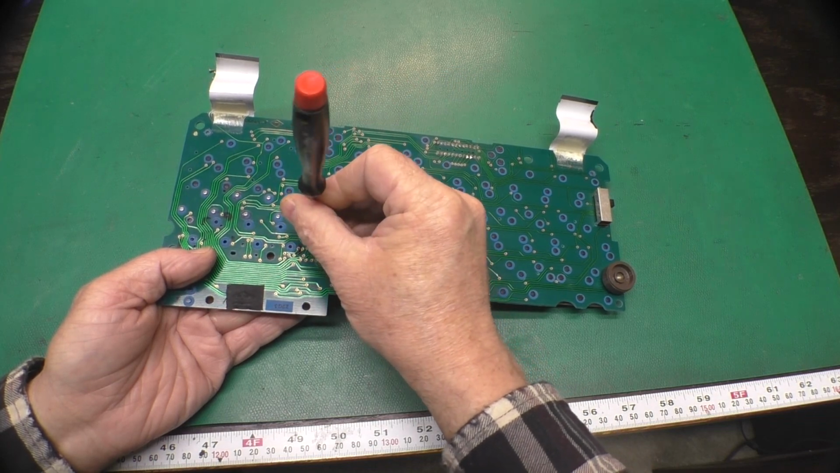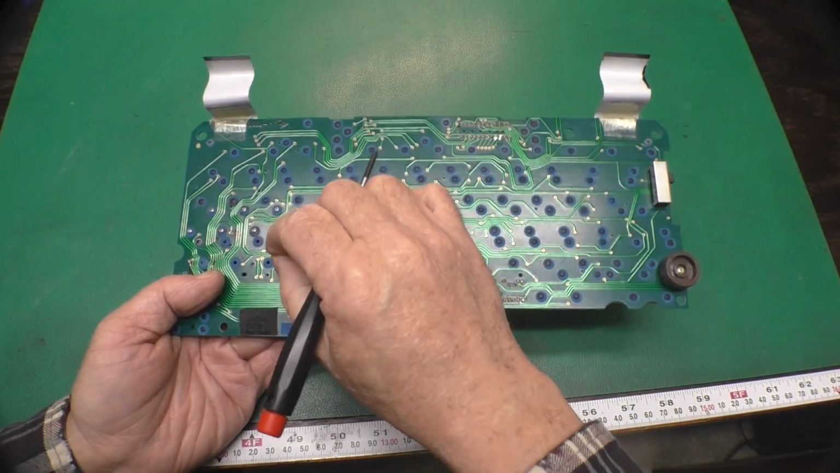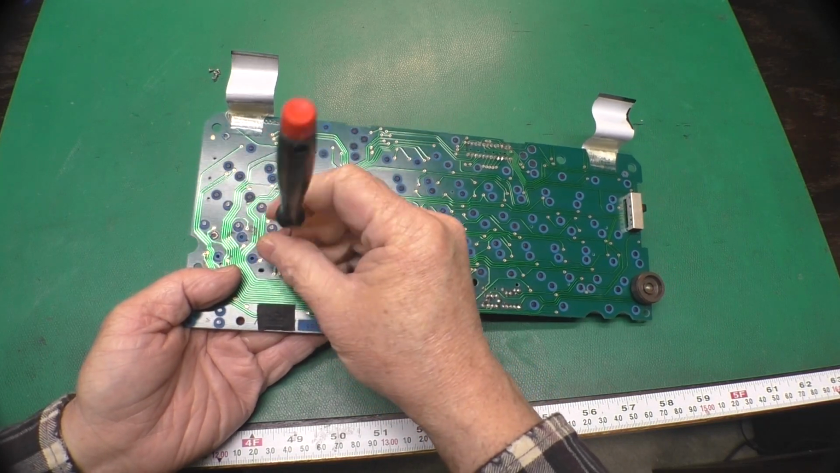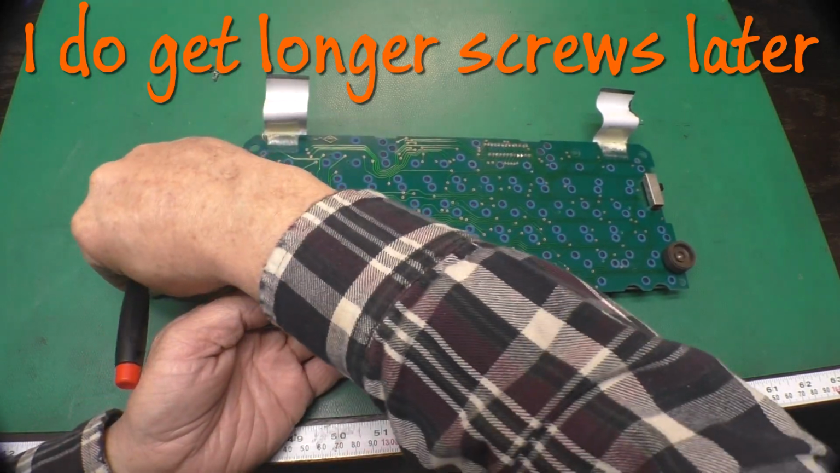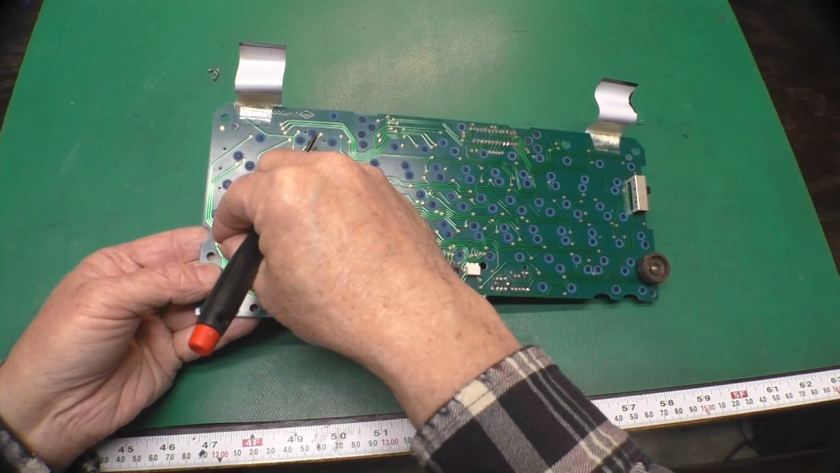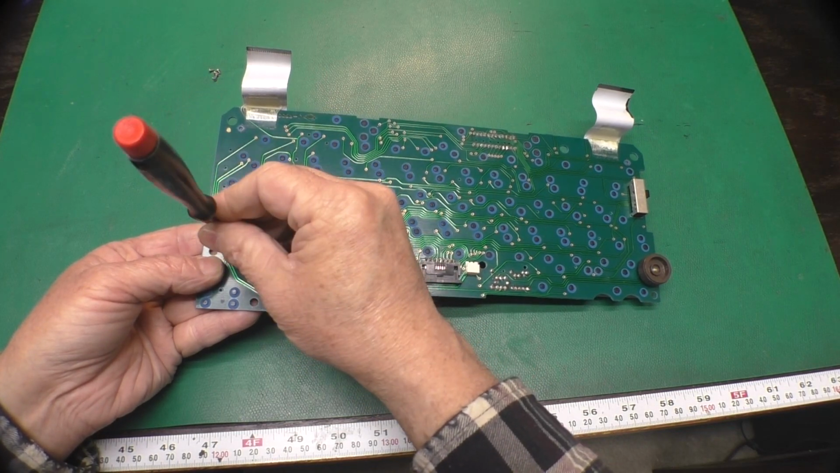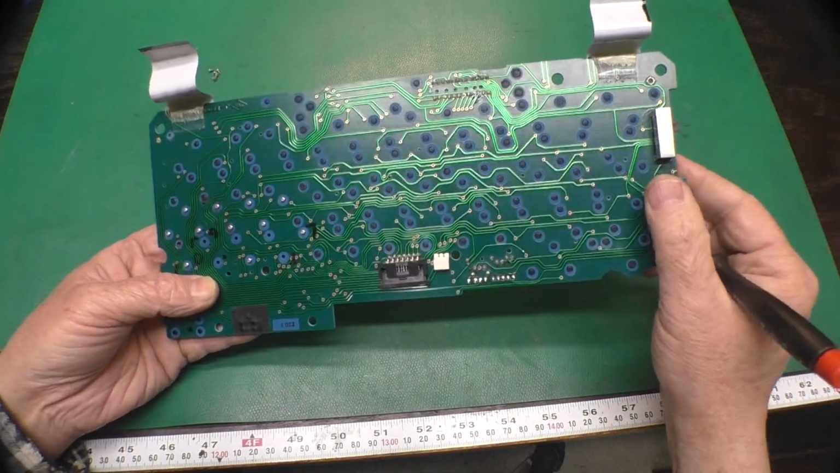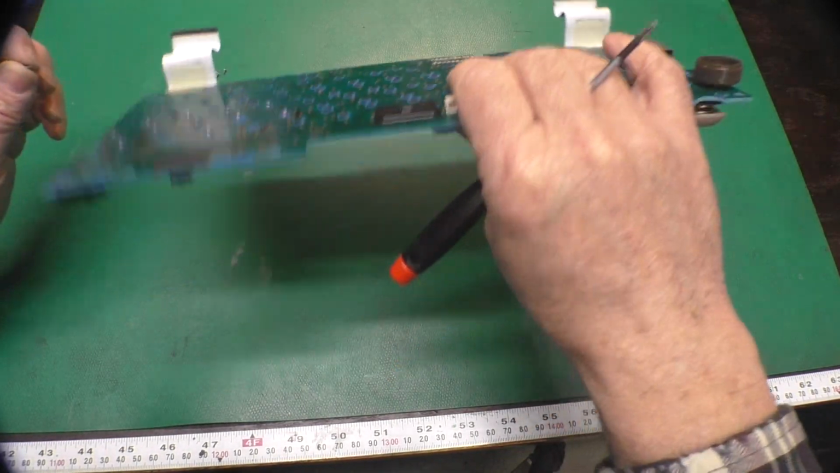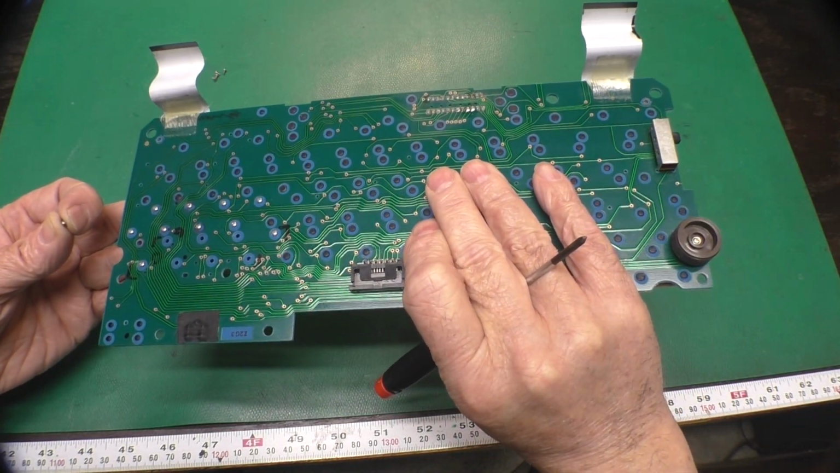I wish I could have gotten slightly longer screws. These are number 0 and 1/8 of an inch long, which is 3.15 millimeter. I think 4 millimeter would have been ideal, but you got to go with what you can get. The next size was 3/16 of an inch long, which is 0.1875. So that's closer to 5 millimeters. I dropped. Where'd that one screw come from?